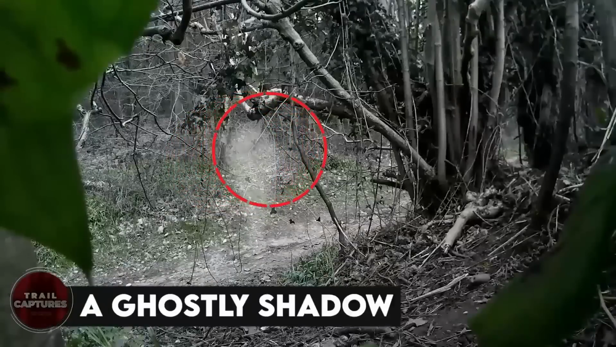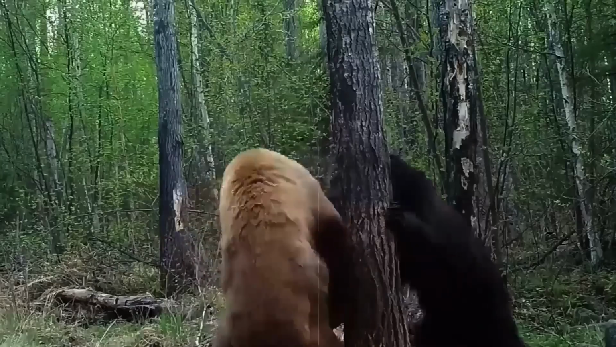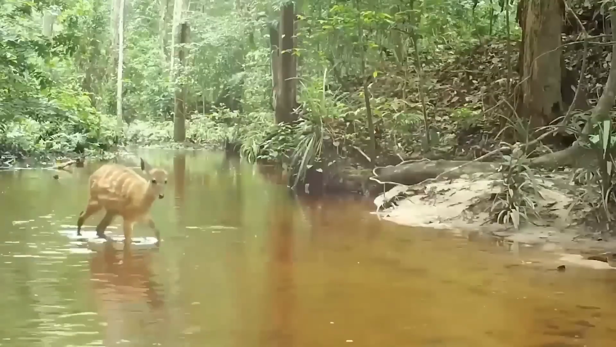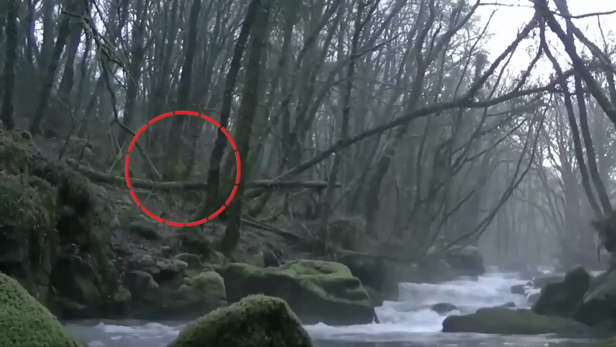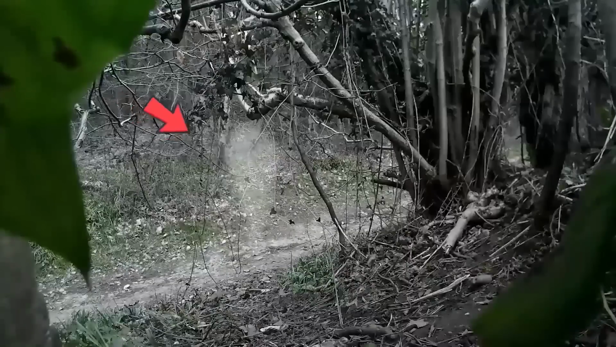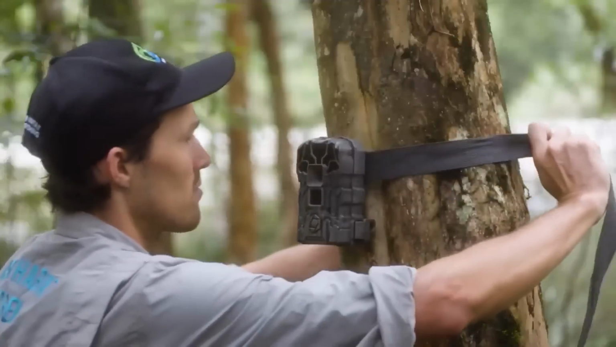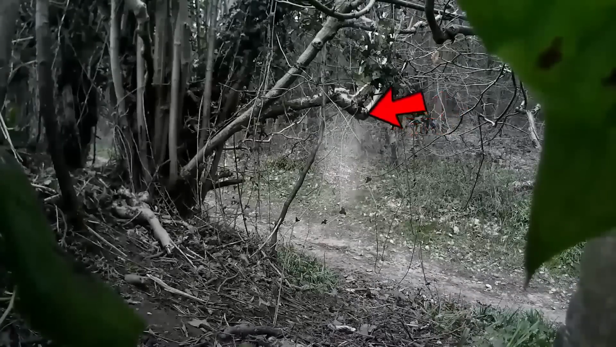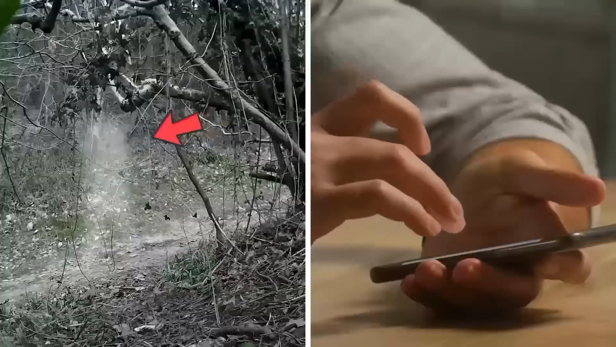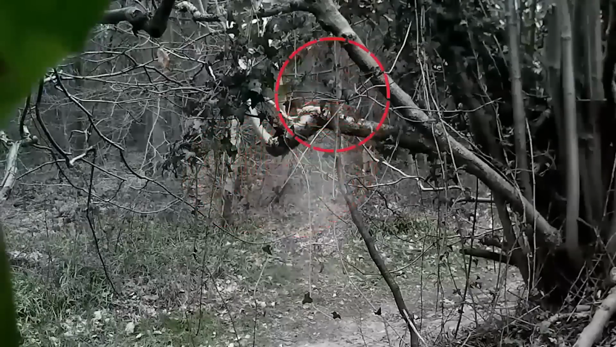A ghostly shadow. Trail cams are usually meant to capture animals in their natural habitat, living their lives. But sometimes, these cameras end up capturing some otherworldly beings as well. For instance, this trail cam caught a ghostly white shadow. According to the owner of the camera, it was a ghost and had freaked him out when he saw it. But most of the viewers weren't really convinced, saying that it was just editing.